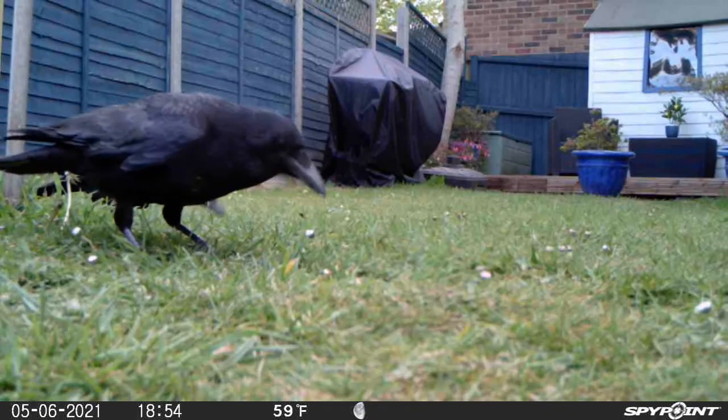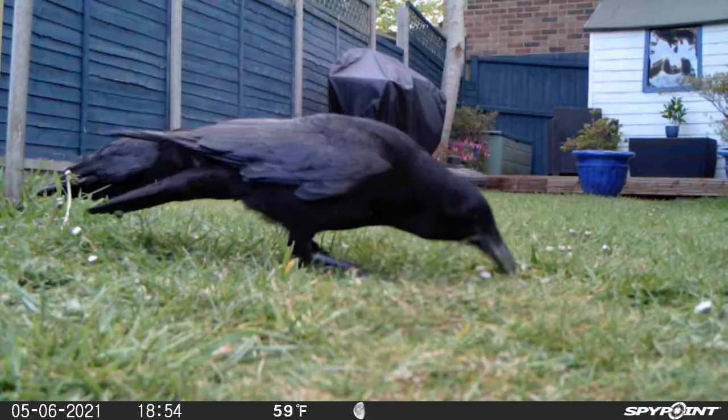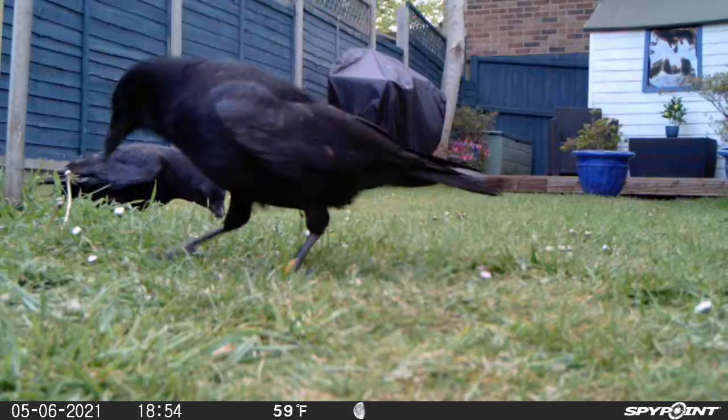Earlier I didn't think Ron and Reg wanted to share, but I don't think anybody wants to share the garden with these two at all. They look a bit scary.